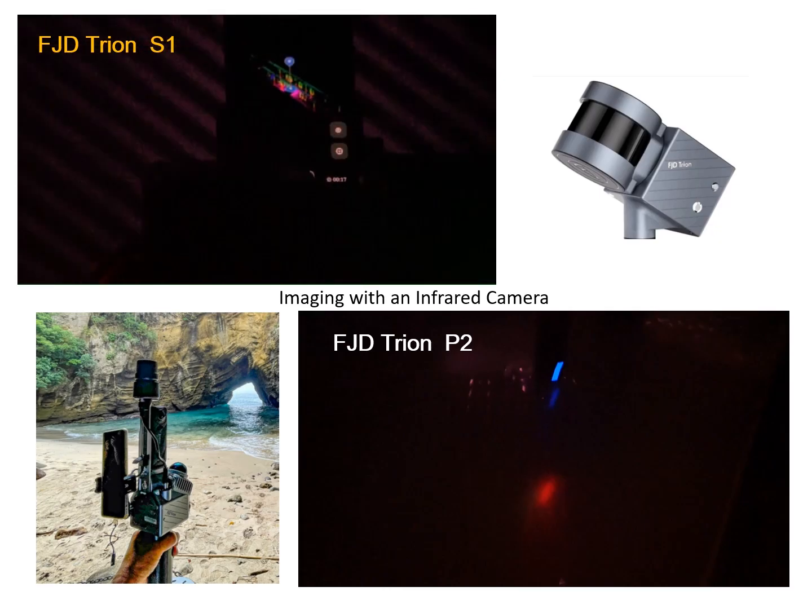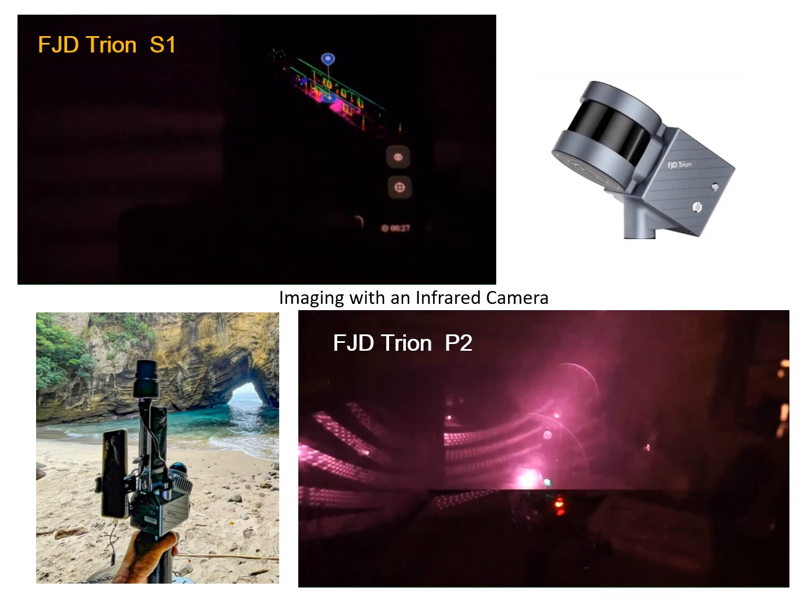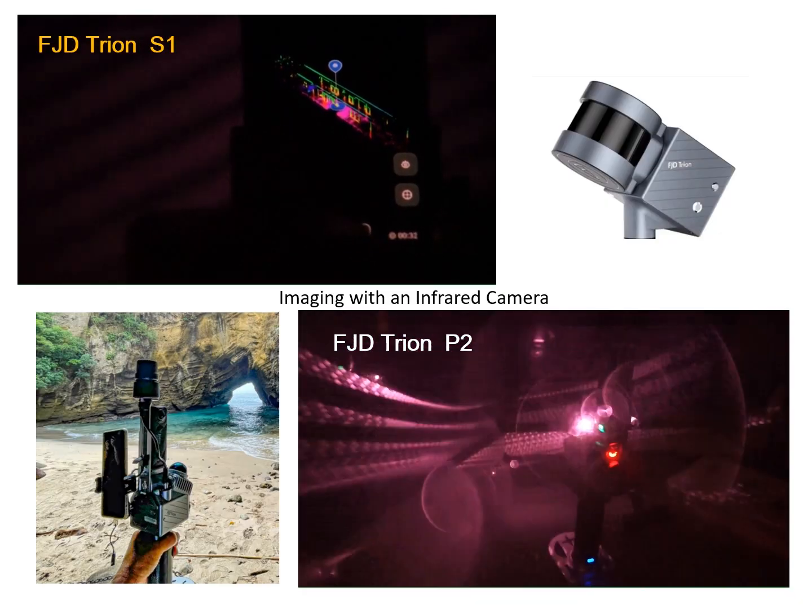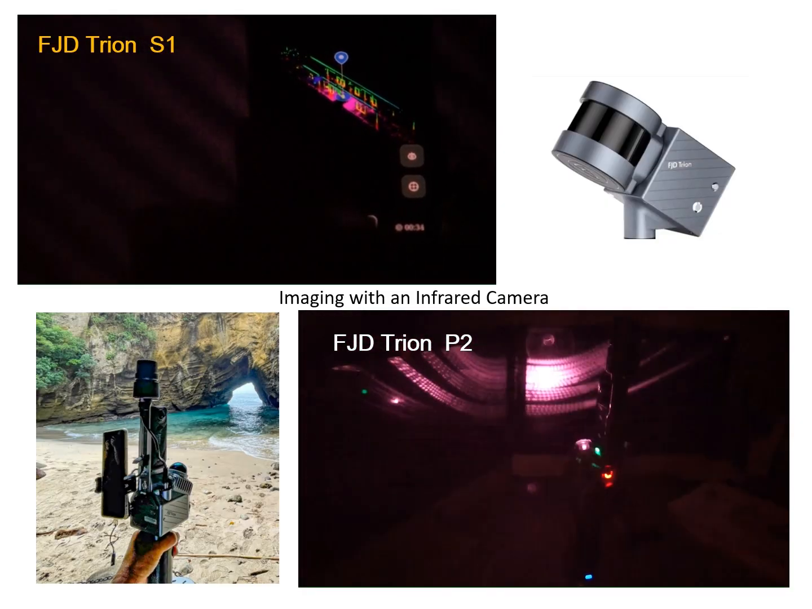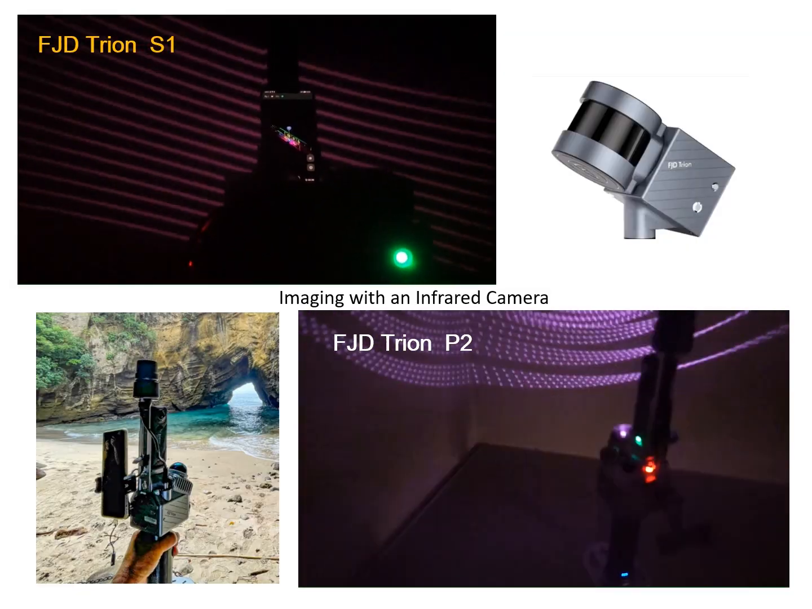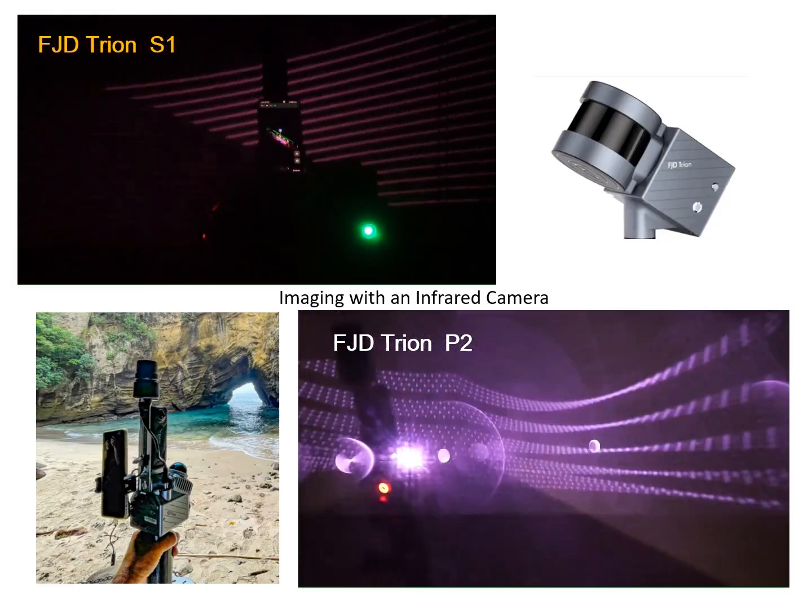As an introduction, let's take a look at the S1 and P2 laser beams using a special infrared camera. As you can see, the laser beams are scanning the surrounding area in all directions. I recorded this footage because I thought that visualizing the scanning pattern would make it easier to understand how to achieve better scanning performance.